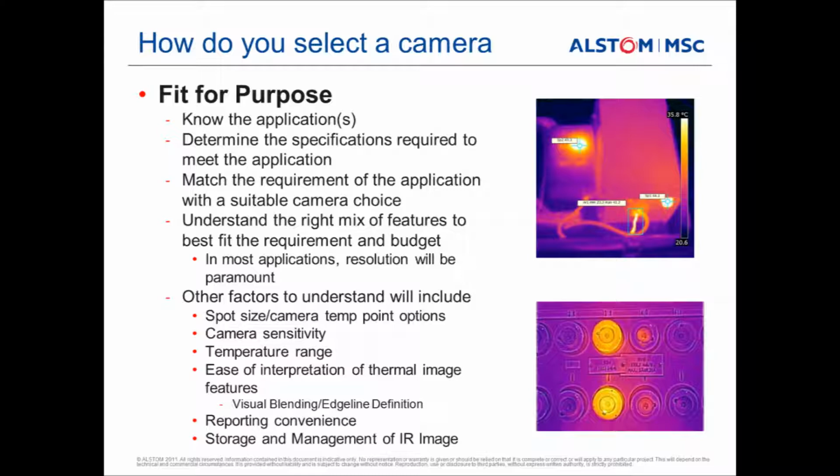And also with the selection of the cameras, we want to have a look at what are the right sort of features that the customer is going to require that's going to give them an economical choice to be able to do the work that they require. So there's some of the key things that we look for in trying to assist customers to identify the suitable cameras.